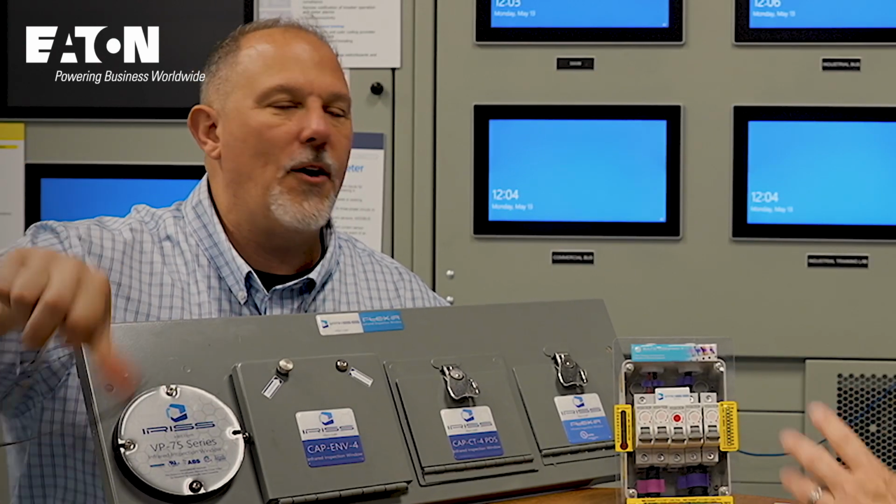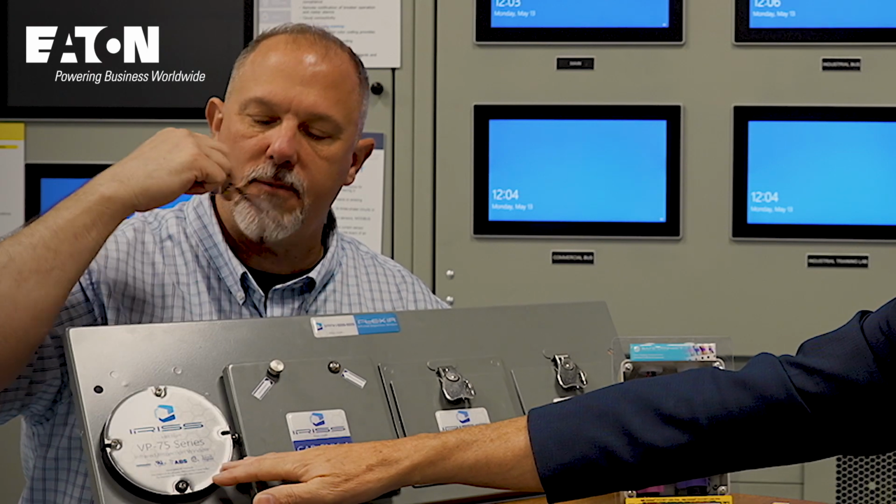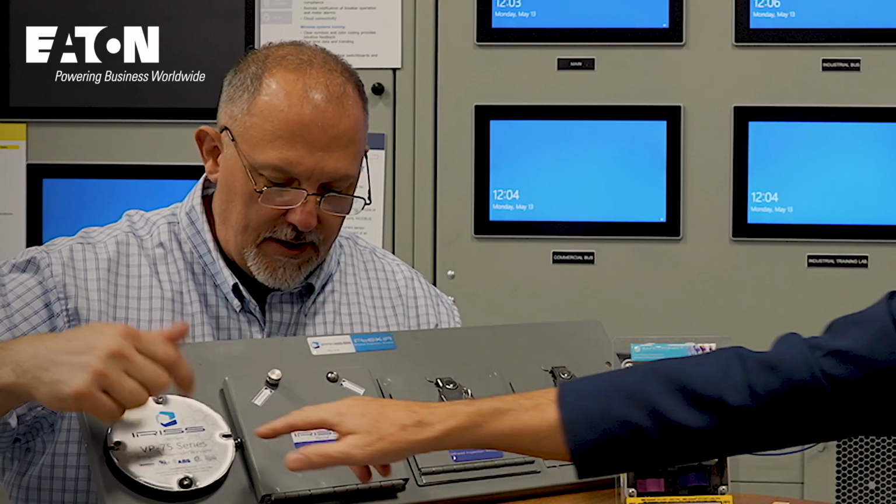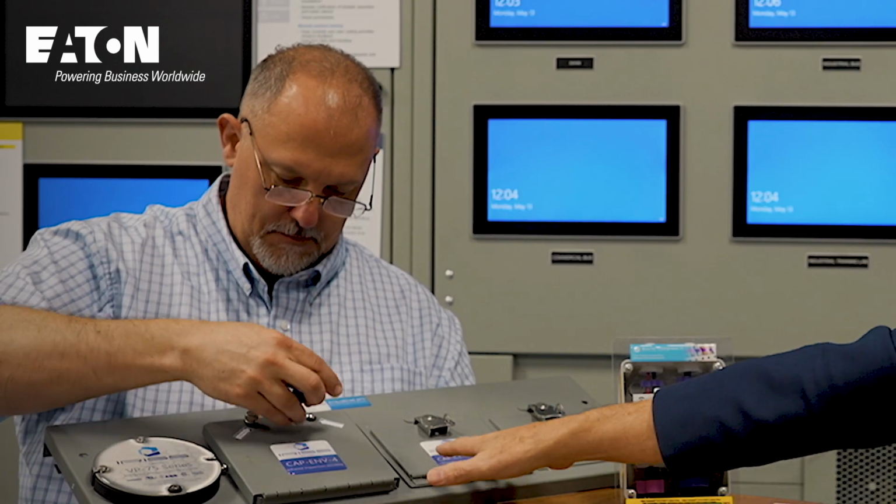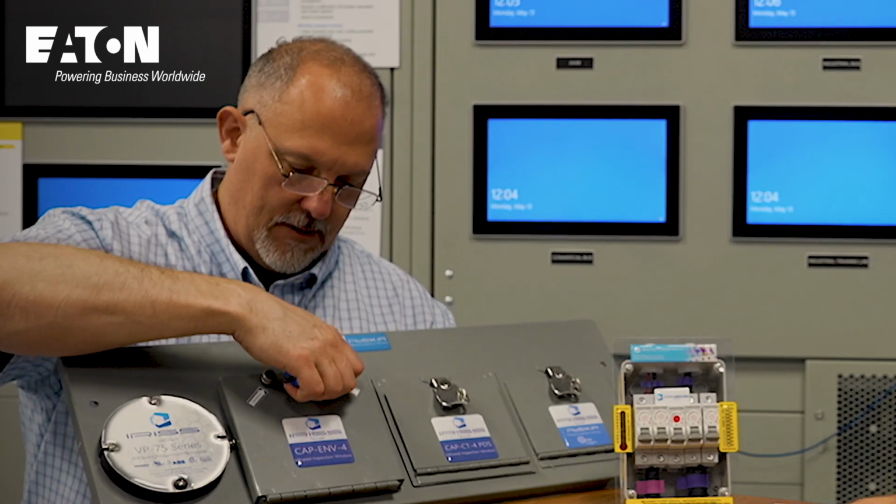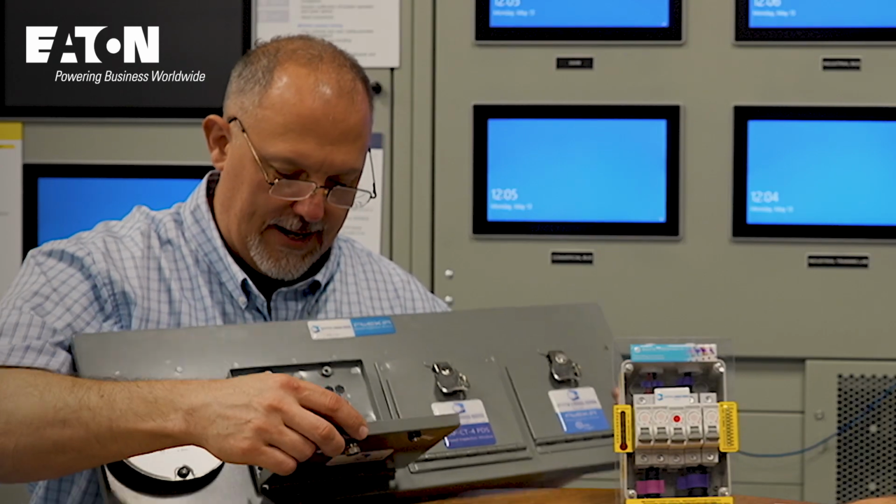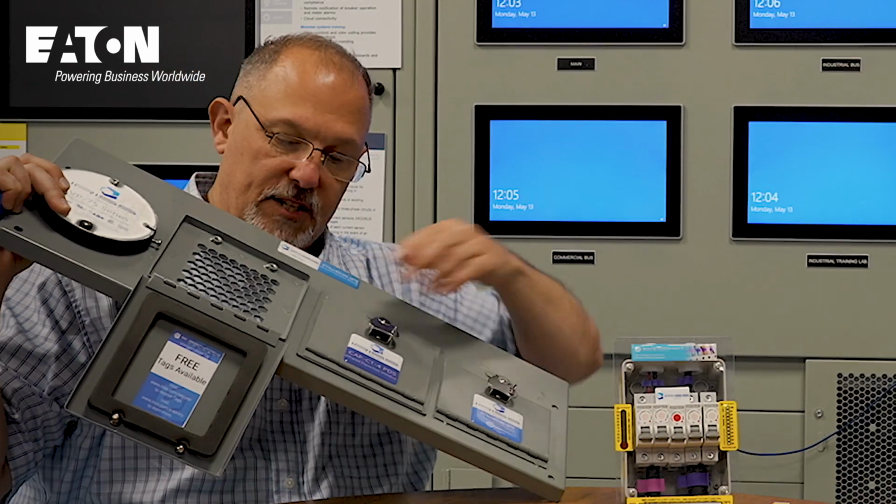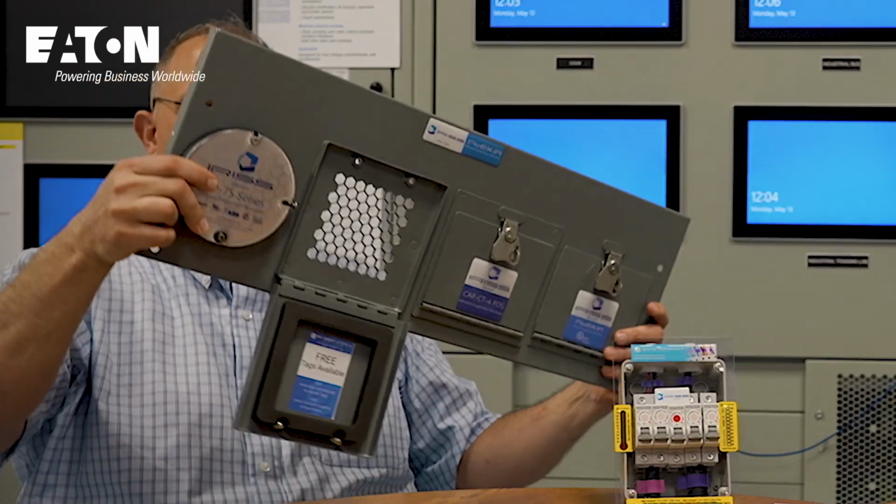Wait, what's the size limit on the round one? You have a 2-inch, a 3-inch, and a 4-inch. So the maximum you can do is a 4-inch, where you don't have a limitation on the square, which is the CAP series. Gotcha. Oh, look at that. All right, so that's basically what's over here, but smaller.